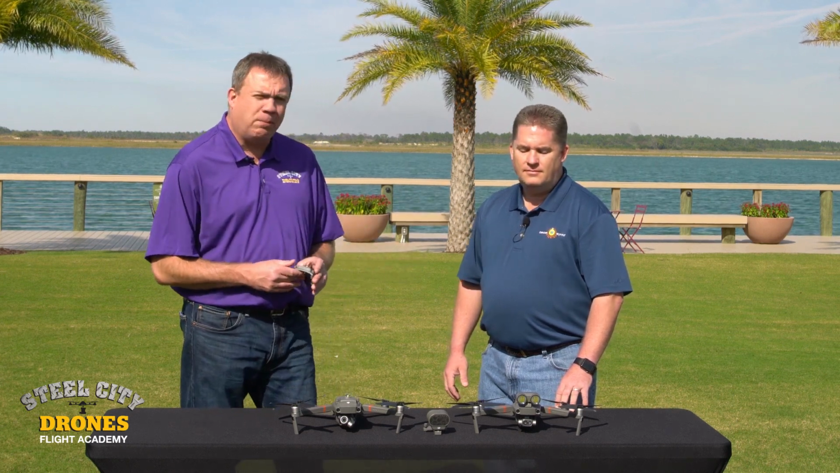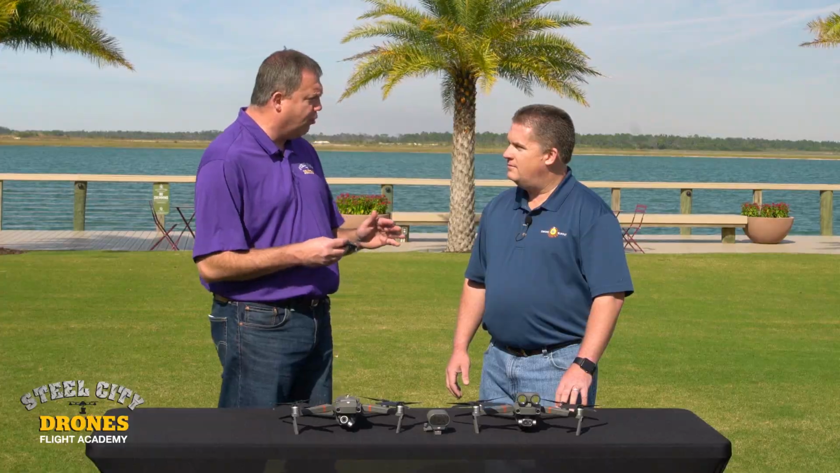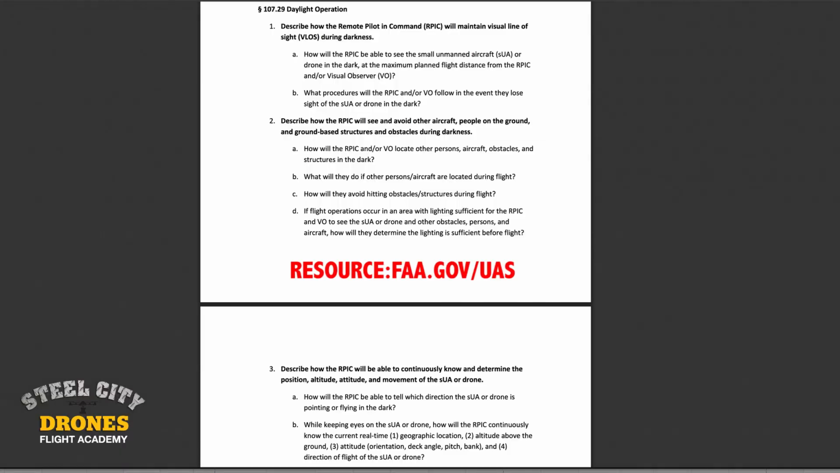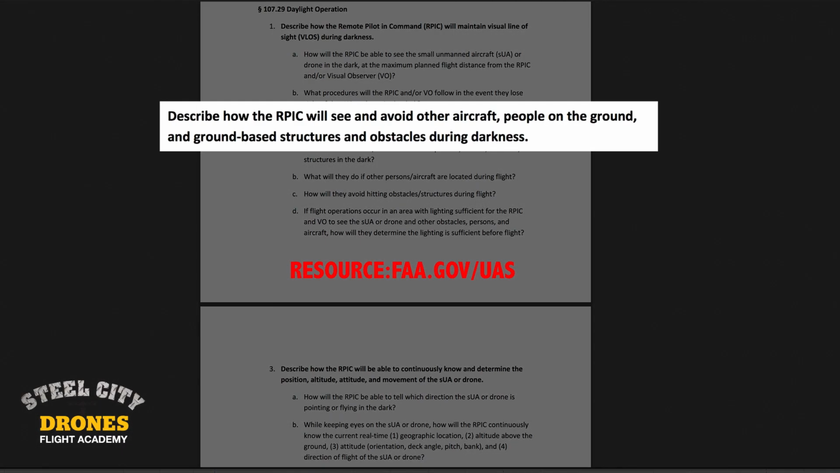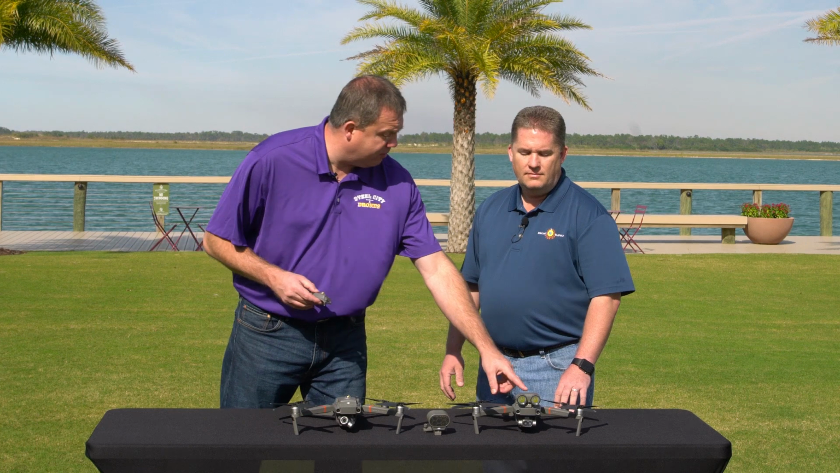And especially, guys, for those of you who have tried to apply for a night waiver, the FAA has changed the criteria a little bit, made it more stringent, and they really like you to make sure that you're lighting the subject area at night from the air as well, which really requires this.